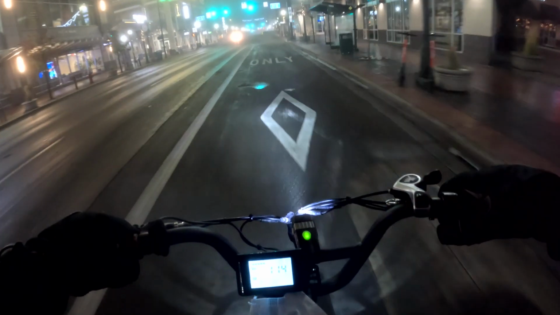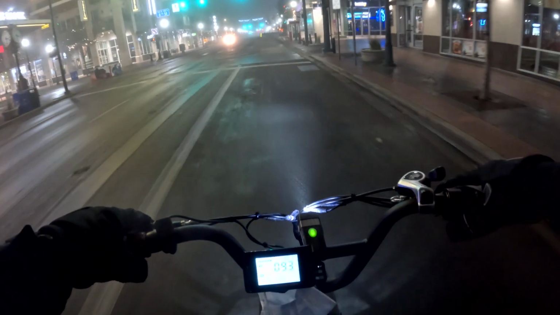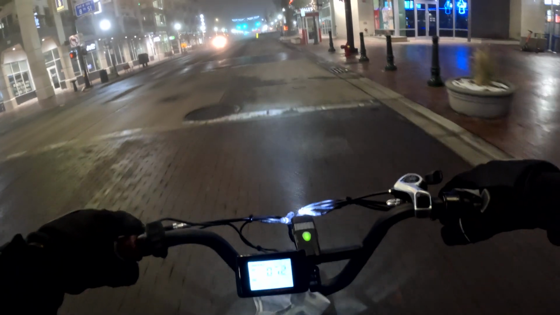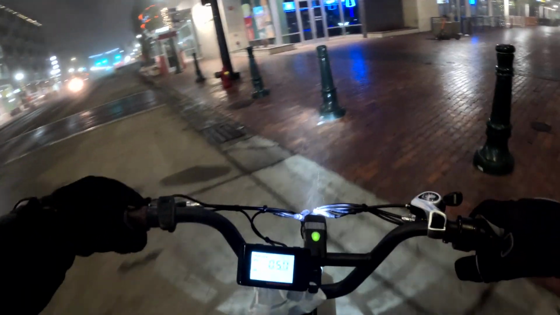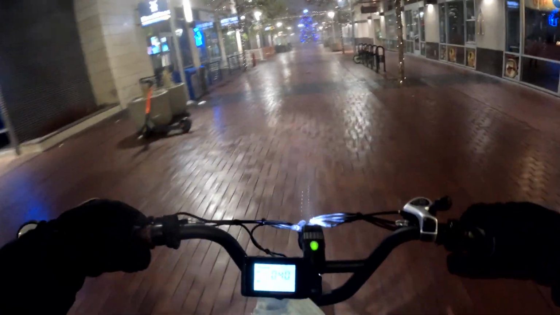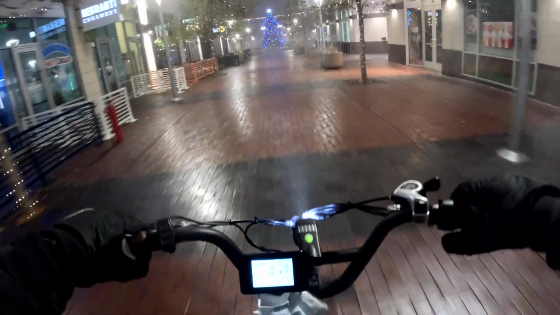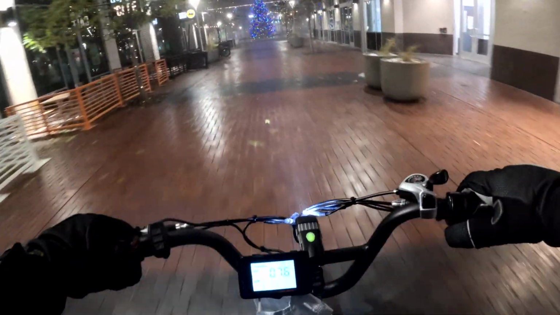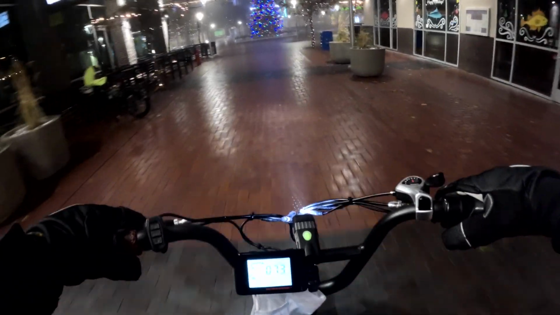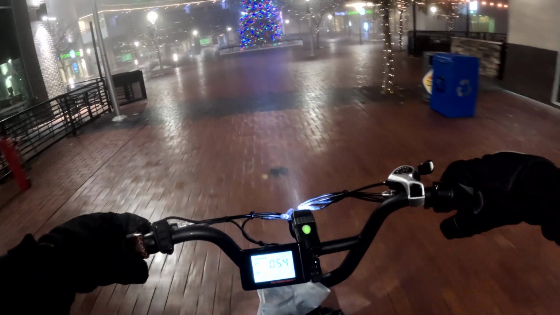Alright, let's turn onto the Grove and see if there's any ice. Oh, it looks pretty clear. The Christmas tree on the Grove looks pretty cool with the fog around it. Oh, it is icy through here. Damn. Holy shit.